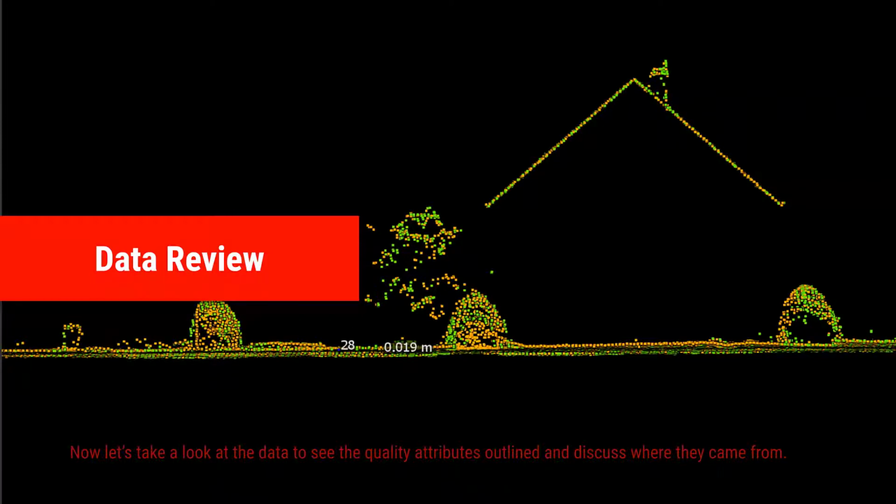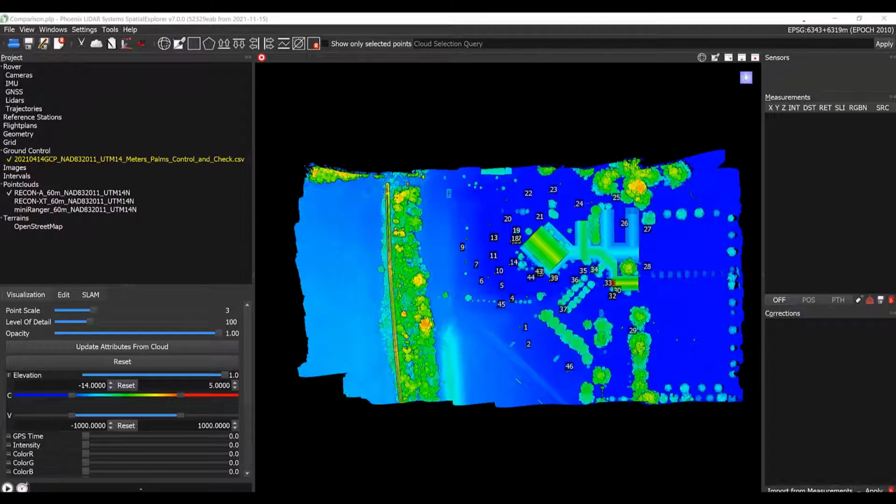Let's take a look at data from 3 flights to see some differentiating attributes between the Recon A, the RECON-XT, and the miniRanger. On my screen in Spatial Explorer, we have 3 clouds, one from each sensor. The clouds for each sensor were collected during missions flown at 60 meters above ground level using north-south passes with one east-to-west perpendicular line and all flown at 6 meters per second.